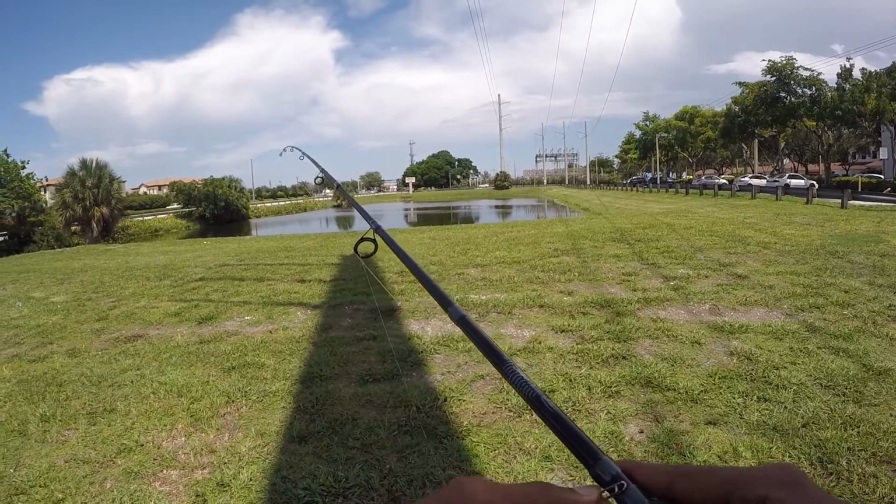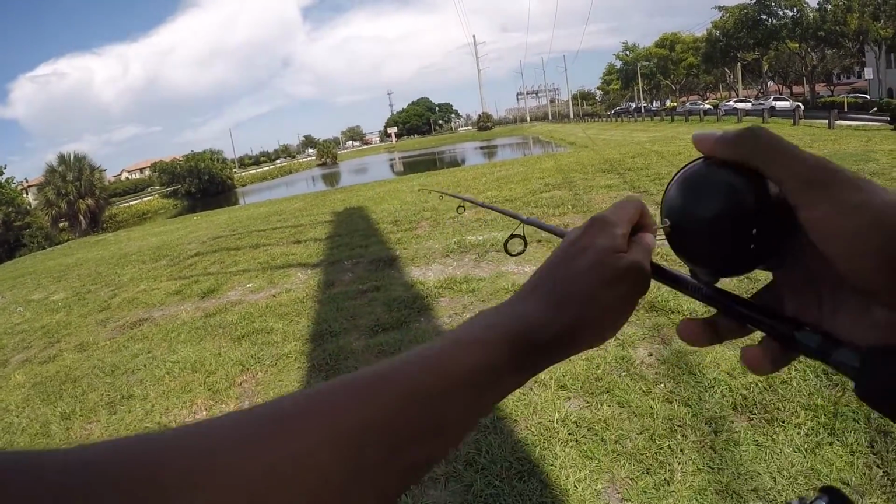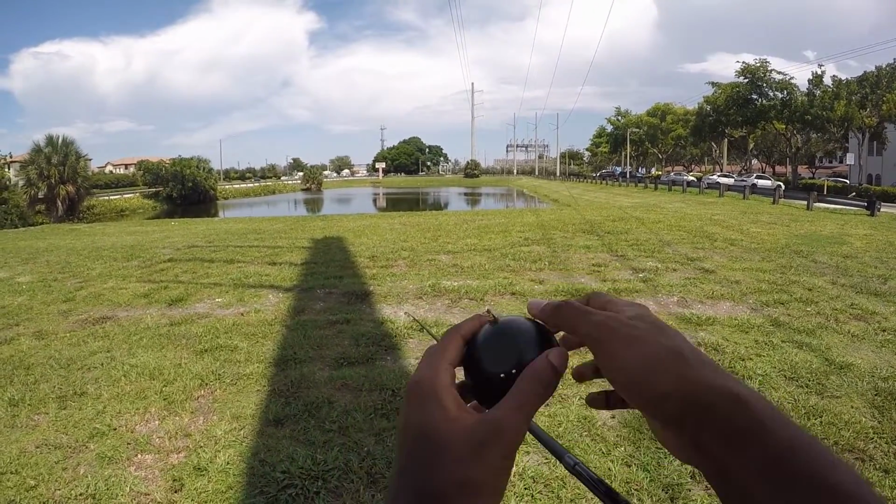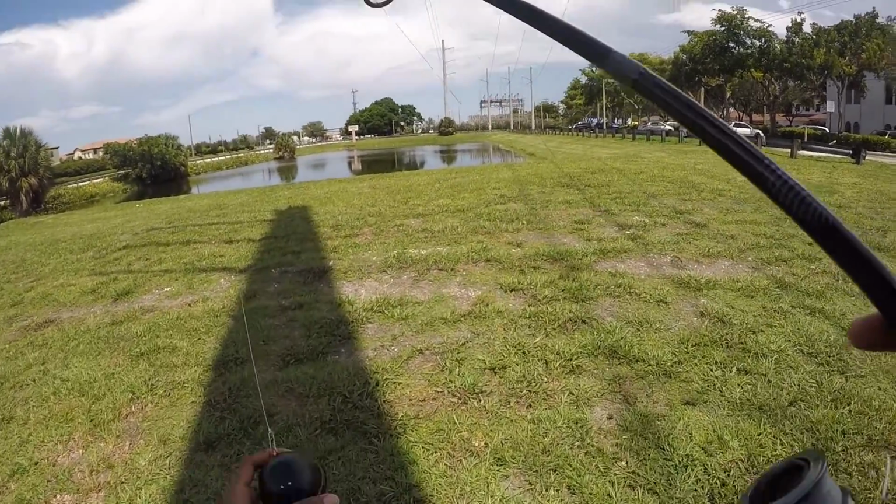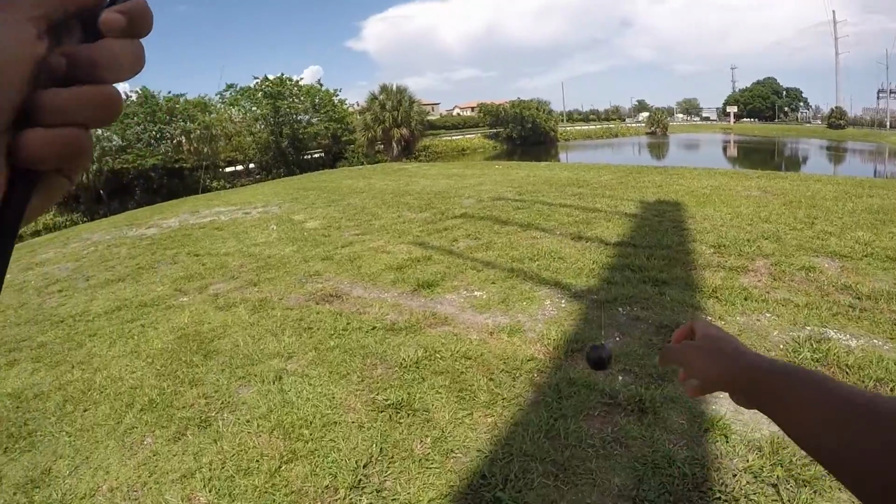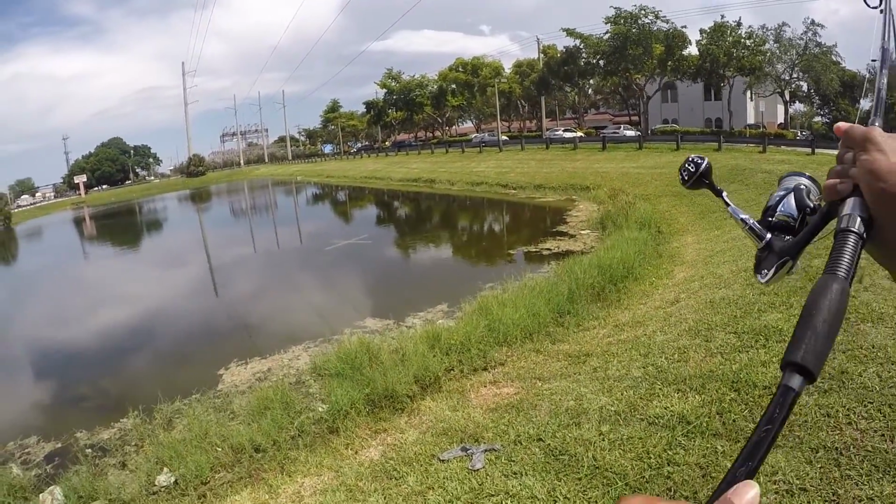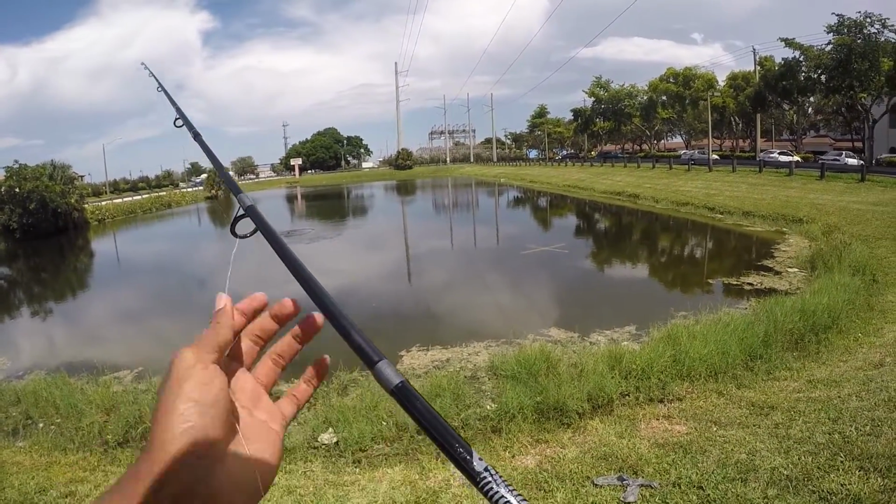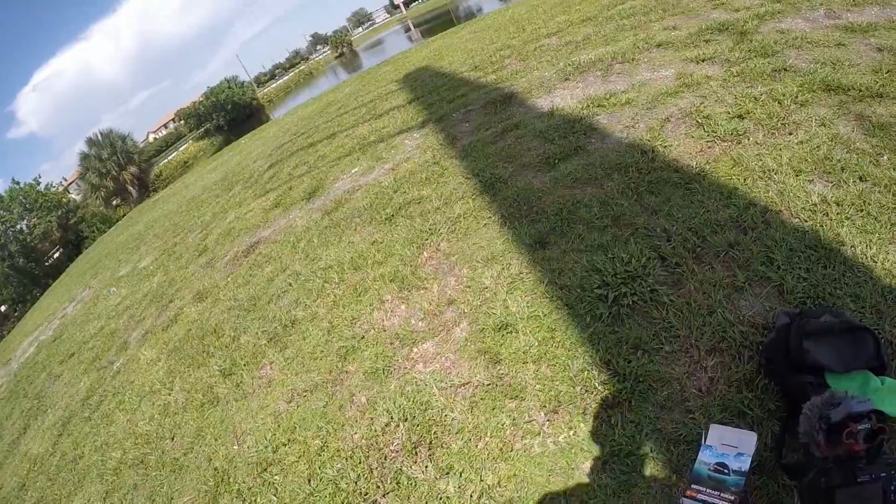We've got our Deeper here. This is it right here, and I've just got a quick tactical clip on here so that I can connect this thing real quick. It's not going to take that long. Just like that. Make sure that's screwed down, and we're going to go and cast this thing out. Alright, let's cast this thing out. Okay. There we go. Yep. Once it's in the water, it's connected automatically.